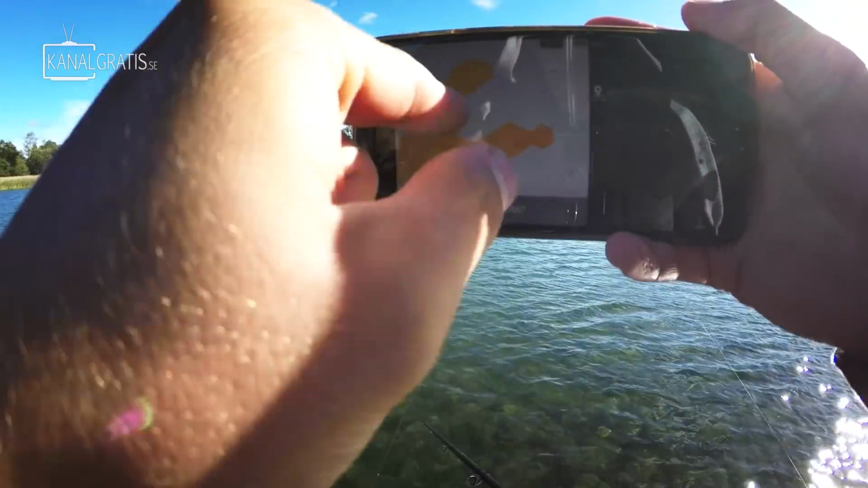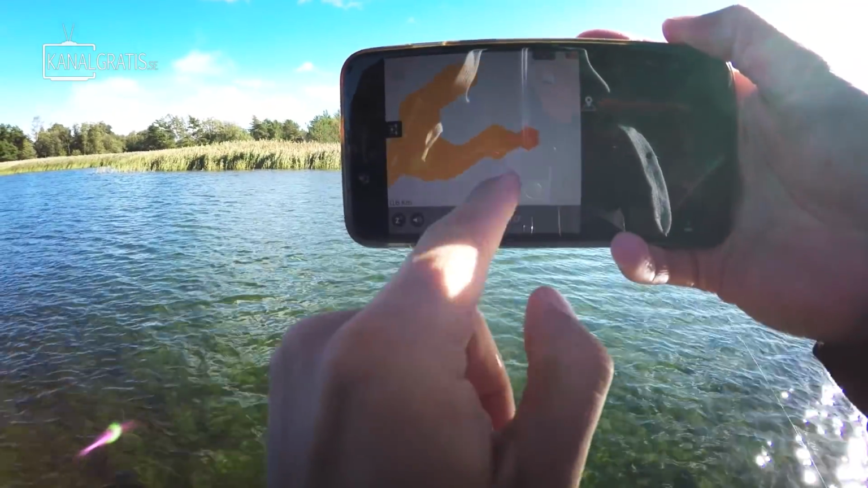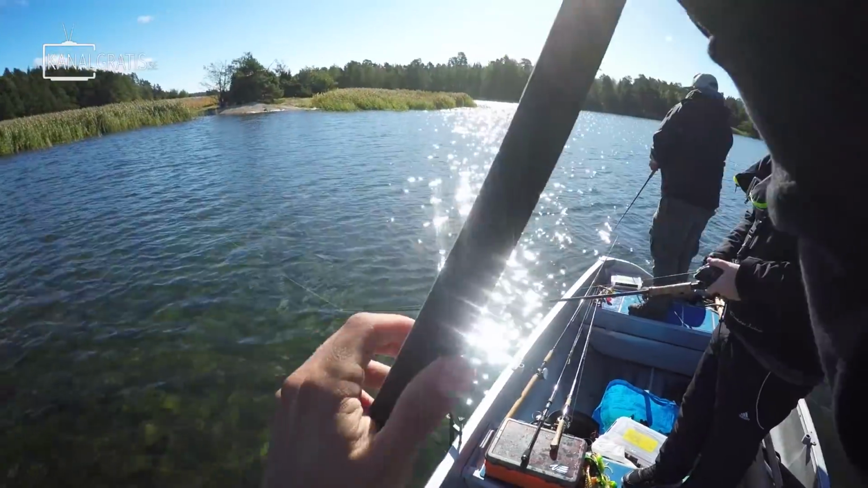So this is what you can do with the Deeper. You can map out the area and see the structure and see where you have the holes and where you have the shallow points and stuff. It can usually help really a lot.